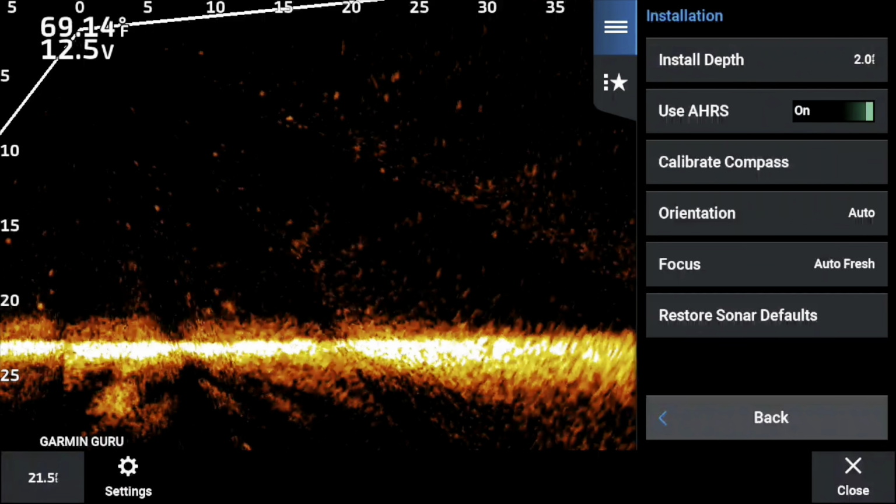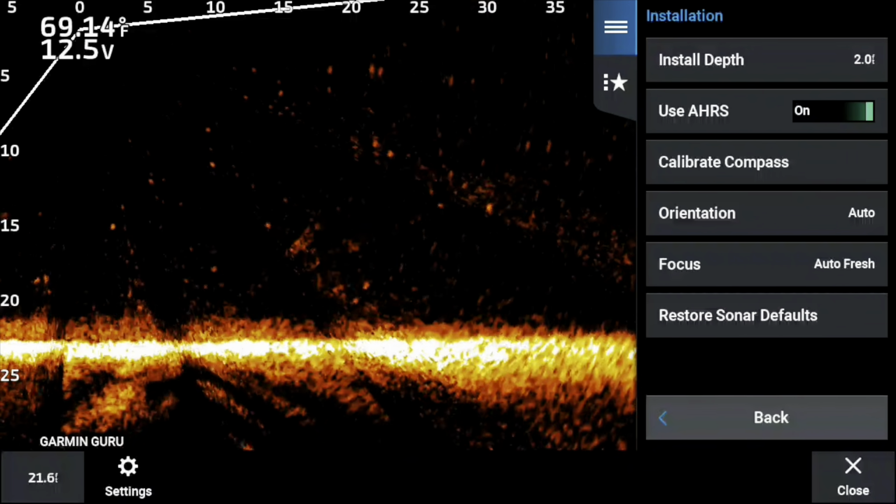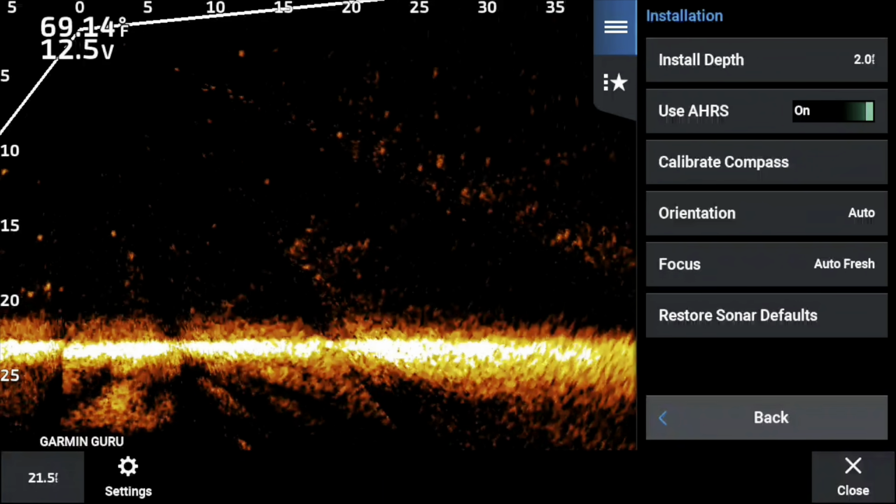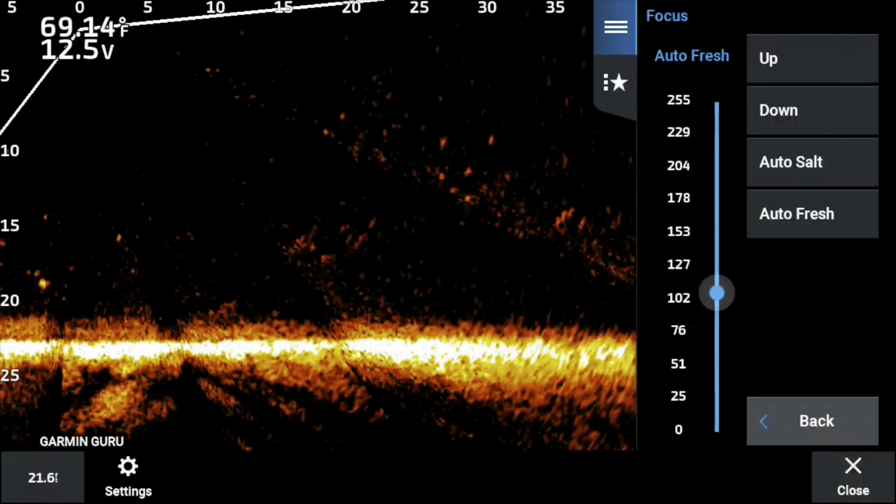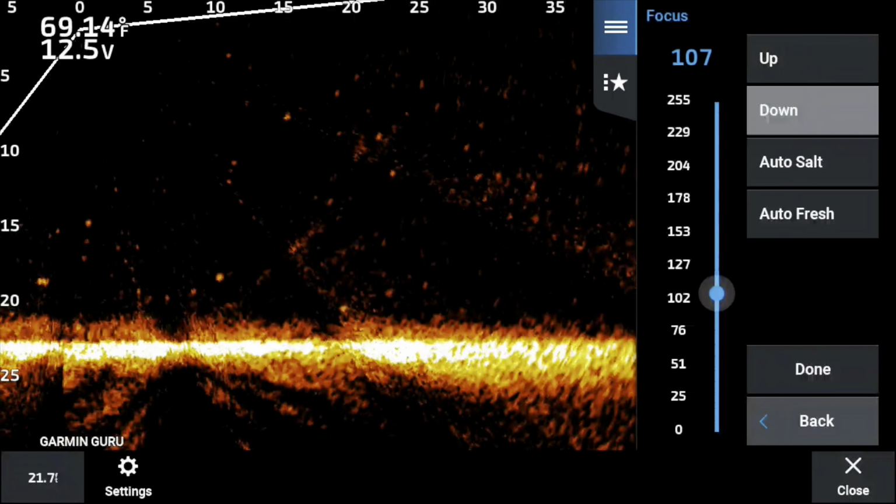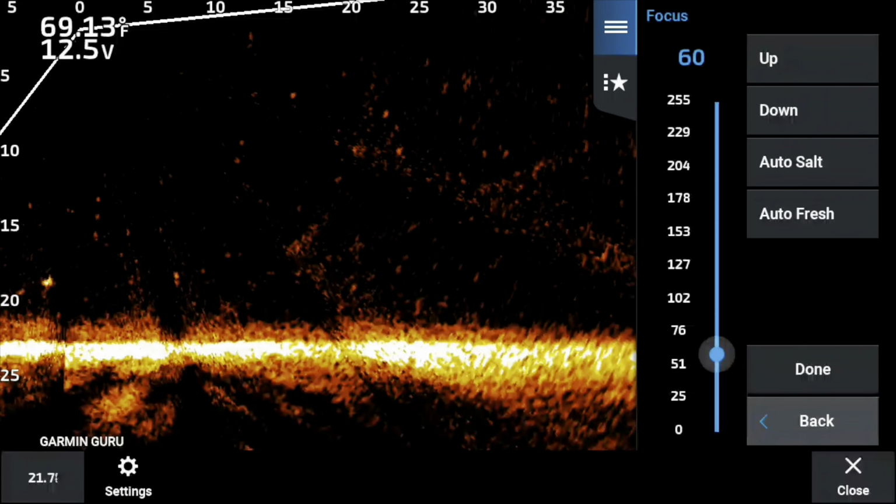Now, you know I love a 2-foot install depth, even if my transducer is not that low, because it slides it down the screen, which allows you to see the bait splash a little bit better and helps you find your bait in the water column and in the picture better.